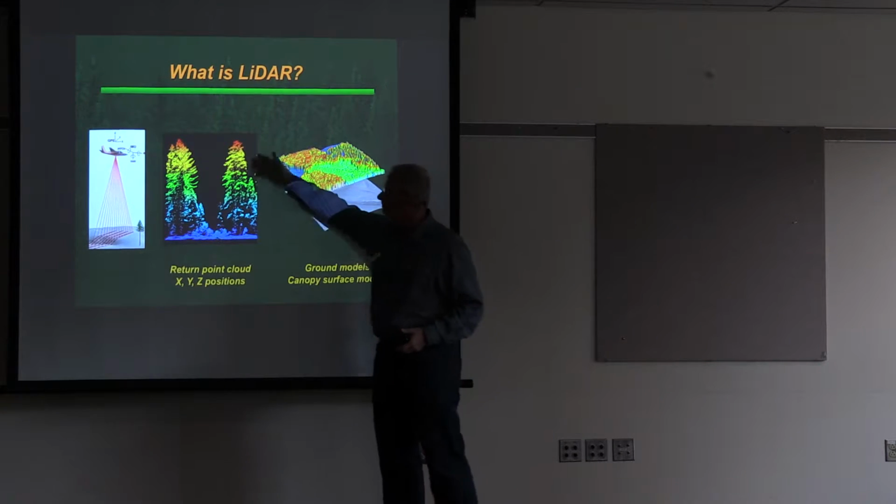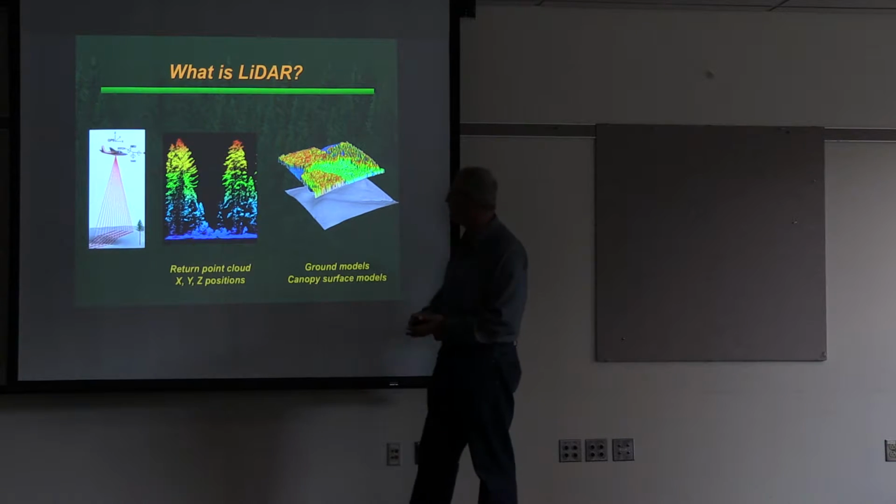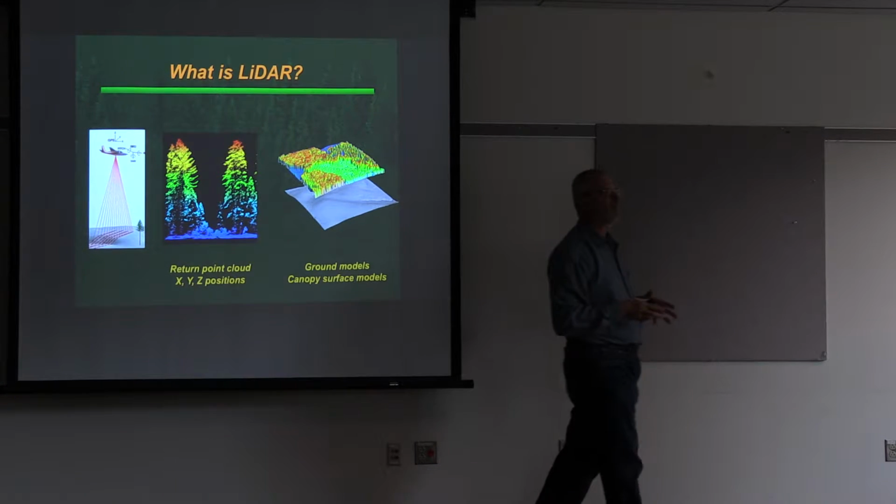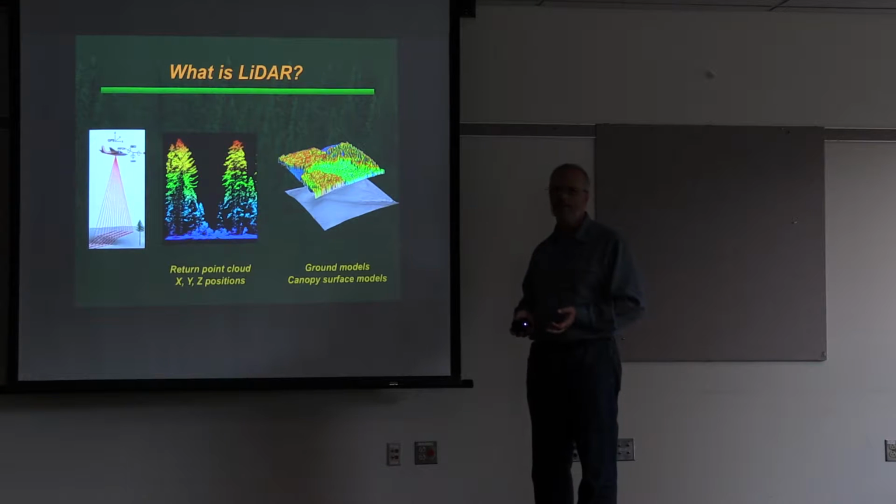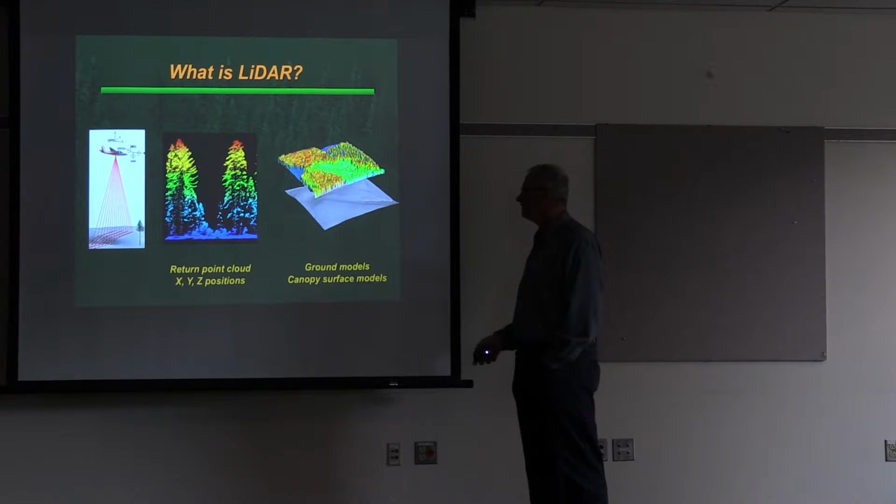A lot of them together describe a tree or a stand of trees. You can also get a canopy surface model, which is simply a fitted surface. It's a great way to look at the structure of the outer canopy surface, the trees that we call immediately dominant. If there's nothing between that tree and God, the LiDAR can see it. It's reflected in the canopy surface model.